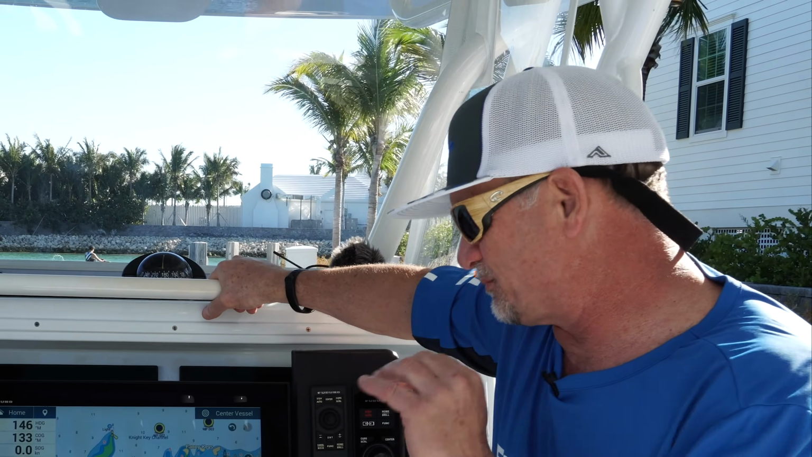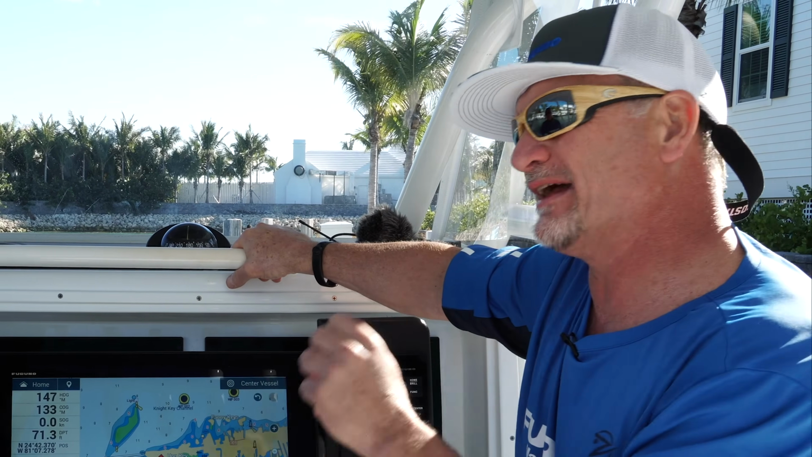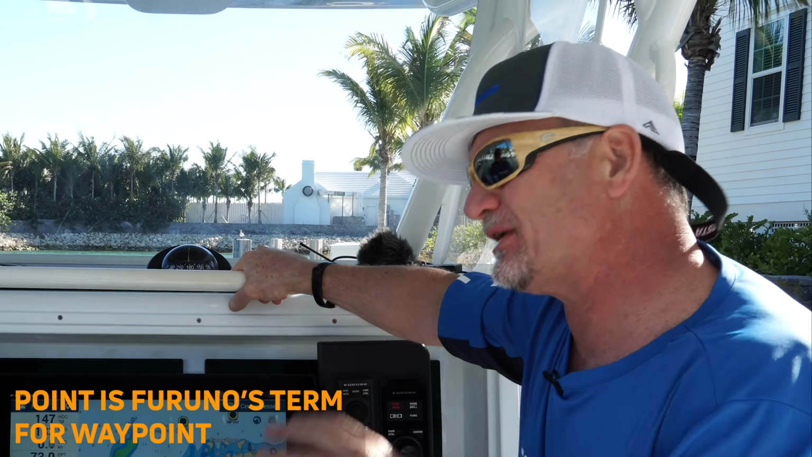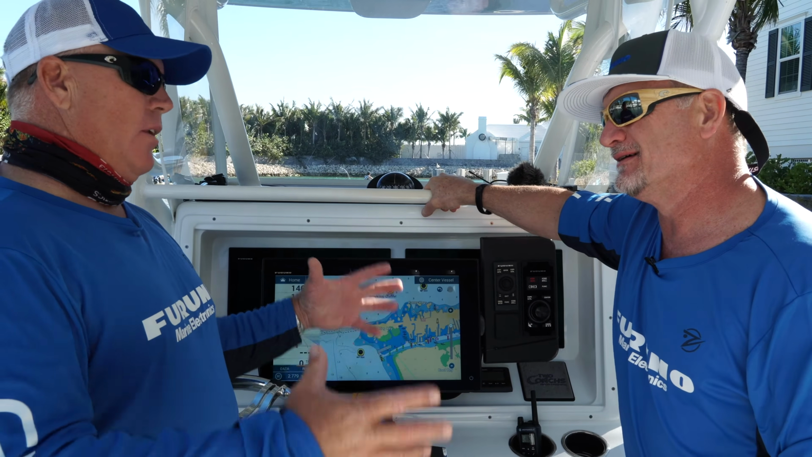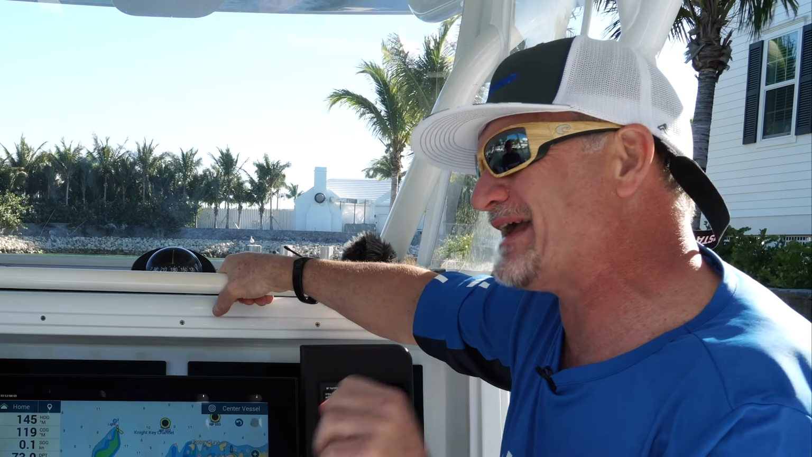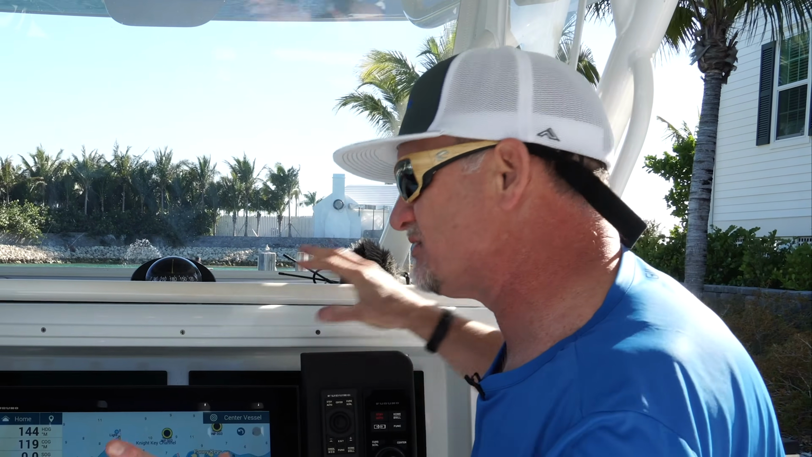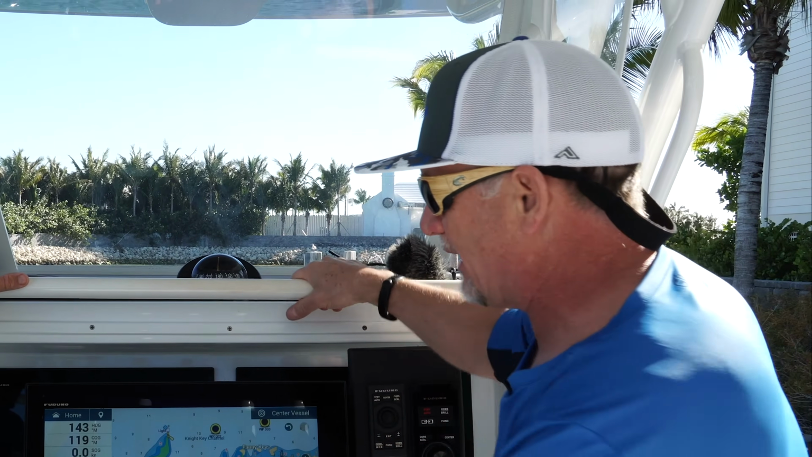So one of the really cool things about the display and the capabilities is that, for example, you're a commercial guy, you're out working, you've got a lot of points in a pretty tight area. I got over 3,000 spots, and when I zoom out, it looks very cluttered. How can I fix that? Well, good question. We have this new feature called point density, where we can reduce the point density so that it doesn't look like a million points all in one place. And to do that is really simple.